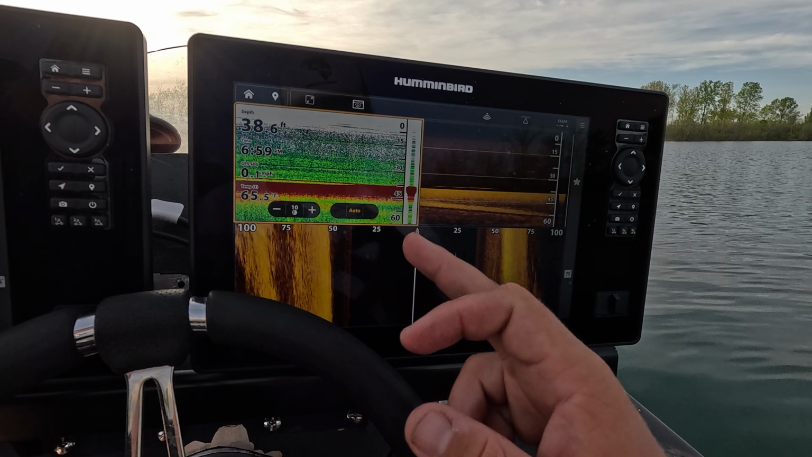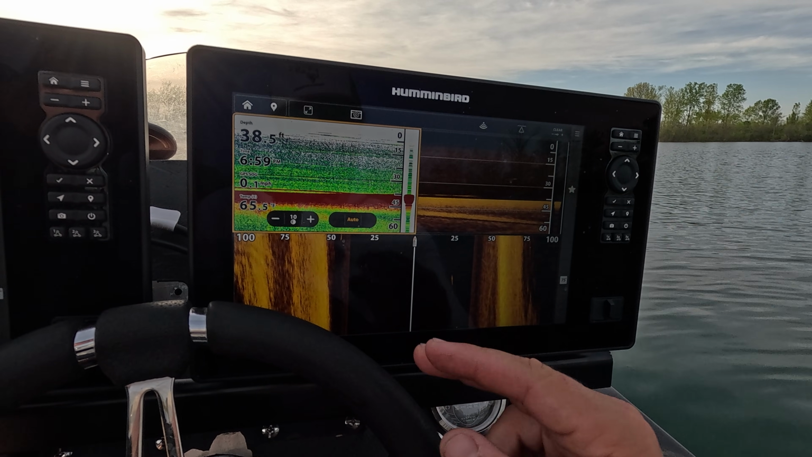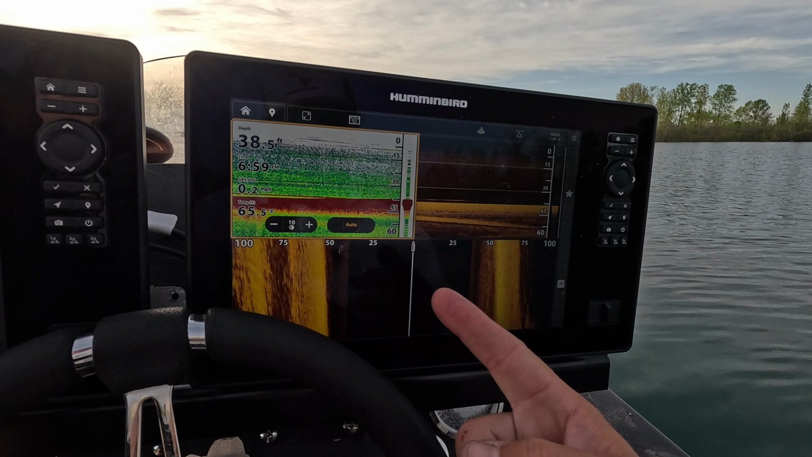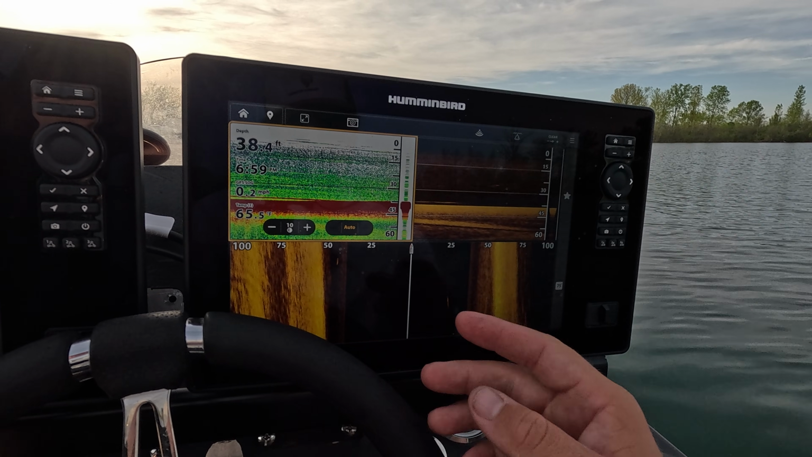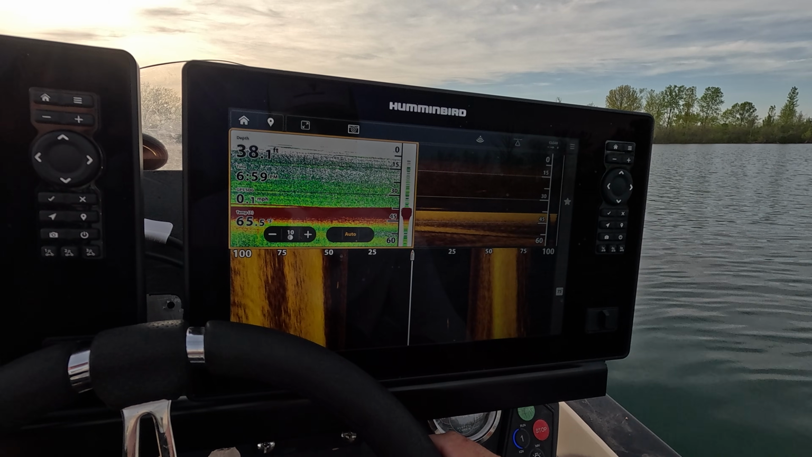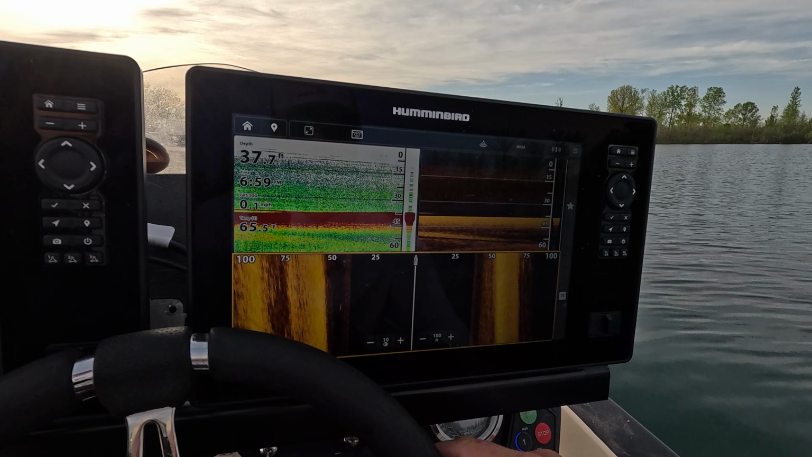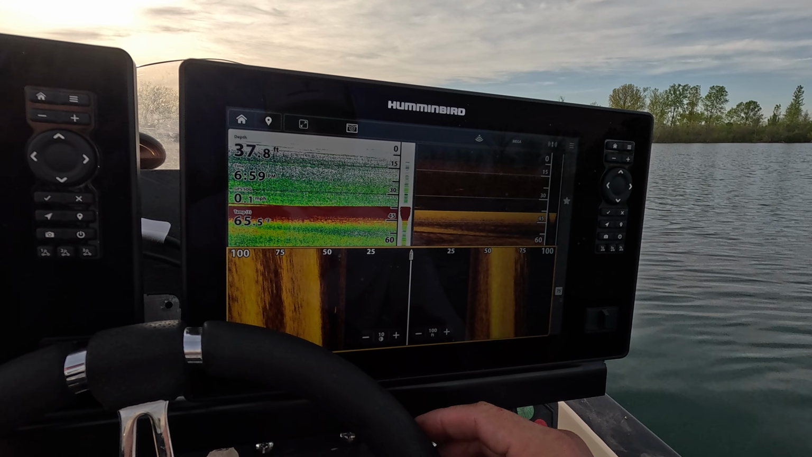I still run 2D, because a lot of times on Humminbird, actually, the fish and the structure will show up a little bit better on sonar if you have it dialed in pretty well. But side imaging, once again, is my bread and butter, and that's where I do most of my work. So I like to have that taking up most of my screen.